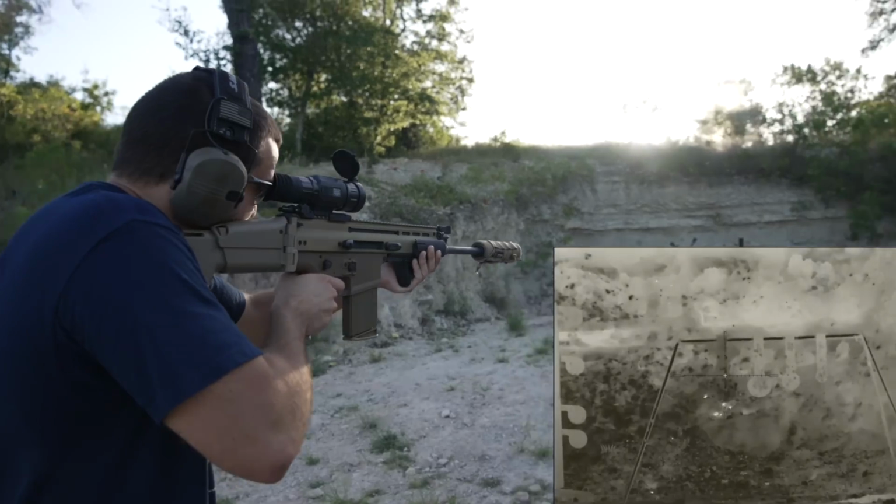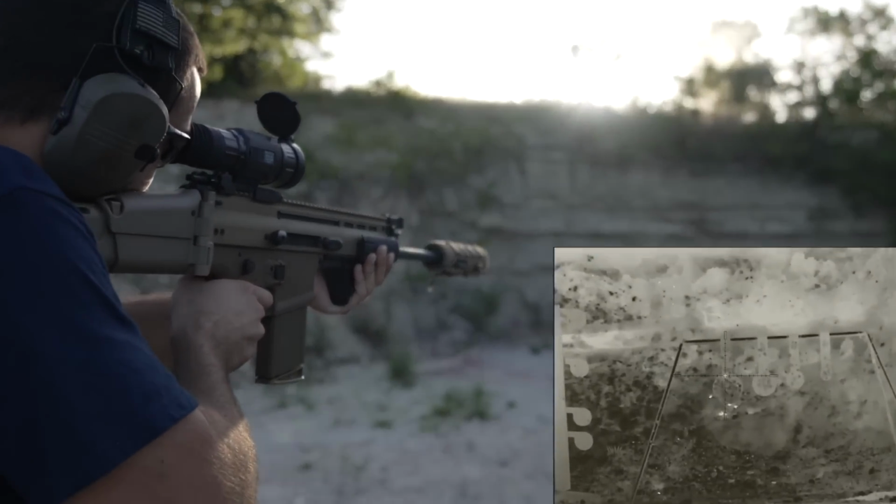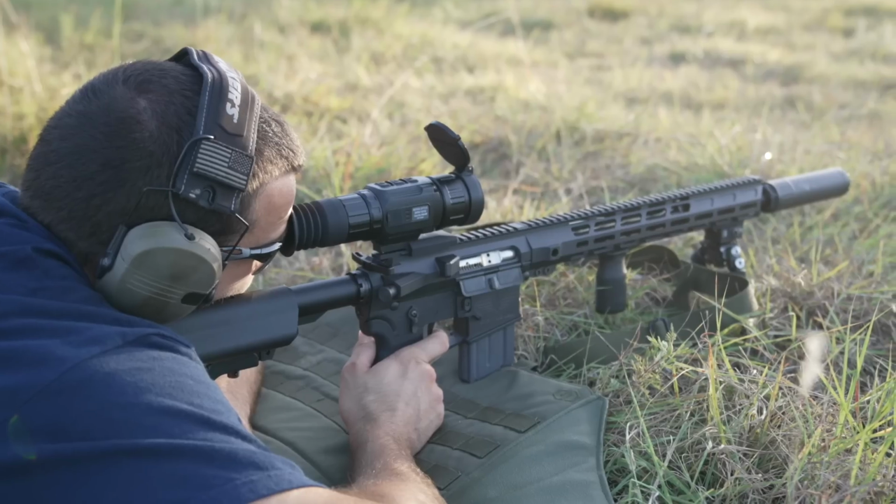Going back to this LaRue mount real quickly, because I'm gonna use that as a segue into some other things I wanna mention. This LaRue mount's awesome because it repeats itself. So you can mount this up, zero it, take it off, quick release, go back to a day optic, put this thing back on, and then it's gonna repeat and hold at 0. That being said, this thing is recoil proof. It is very tough. You could put it on a SCAR 17, you could put it on an AR-15, whatever you want, it's gonna hold together really well.